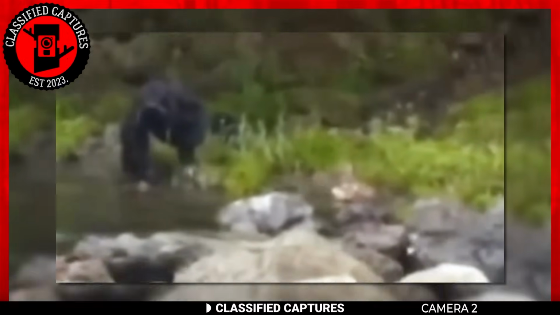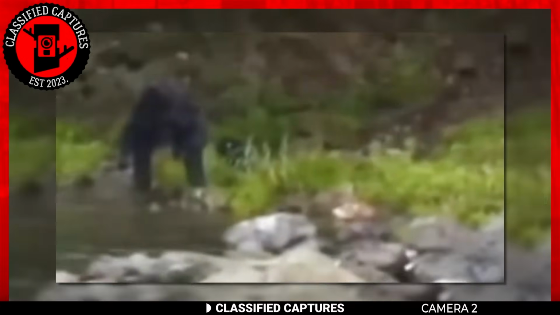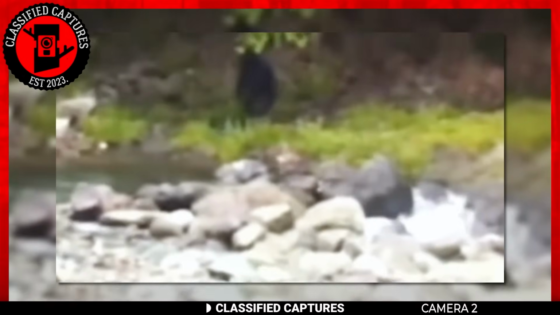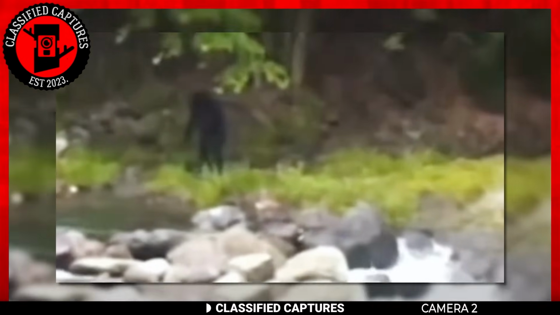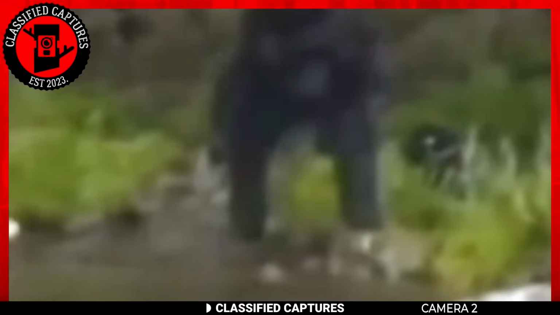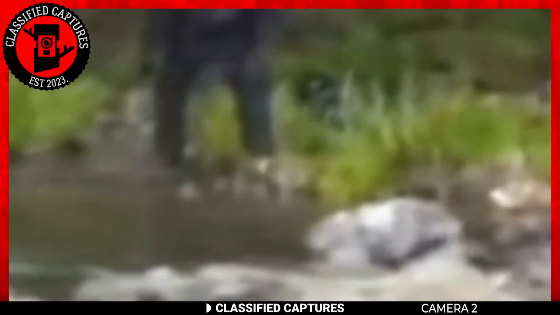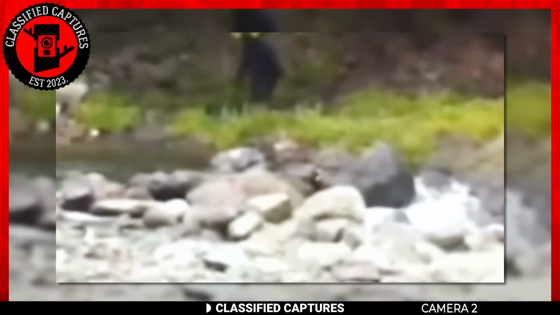your mind might correct to remind you that gorillas don't walk upright. What about a chimpanzee? It could be a chimpanzee, right? After all, those ones walk upright, don't they? You might find that comforting, but then again, you are quickly reminded that chimpanzees aren't that tall or buff. What then could this be?